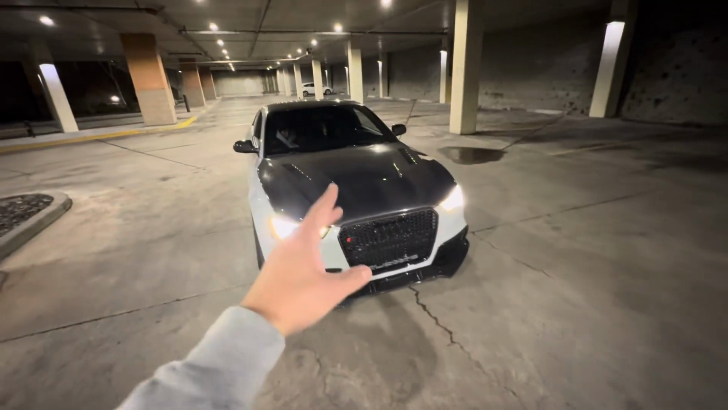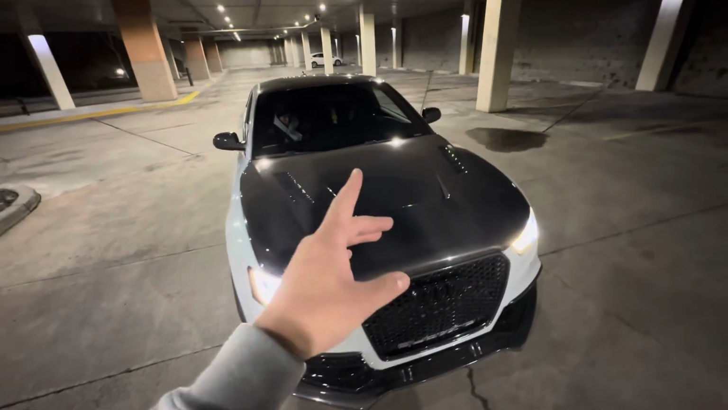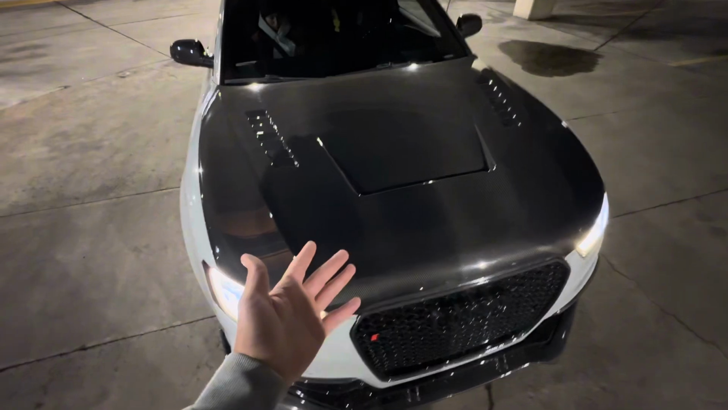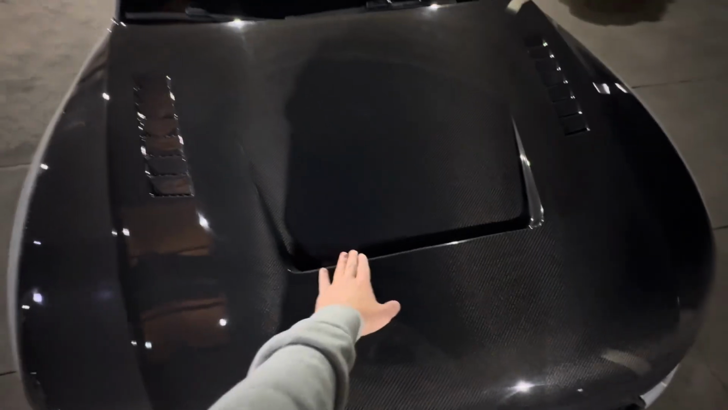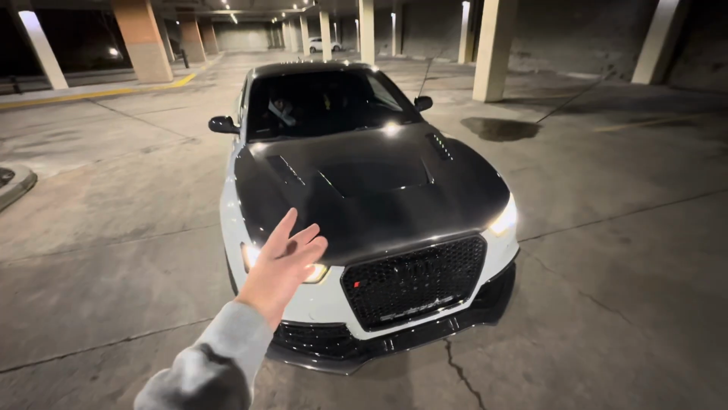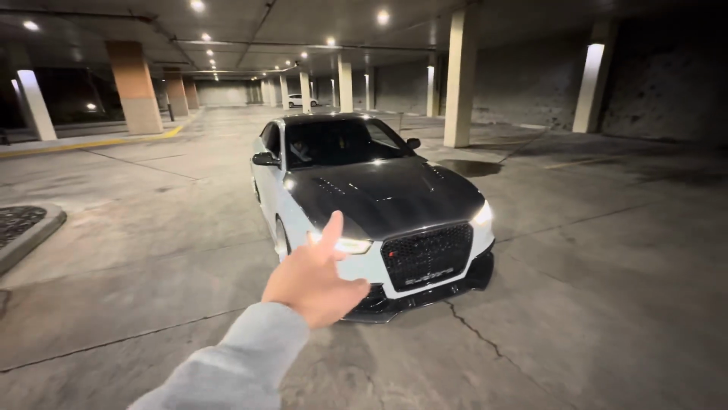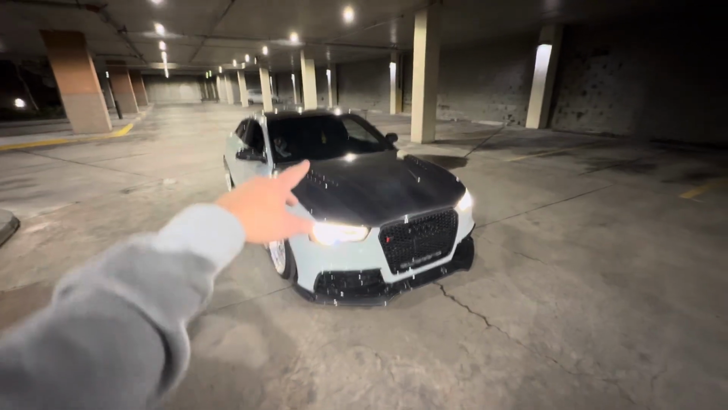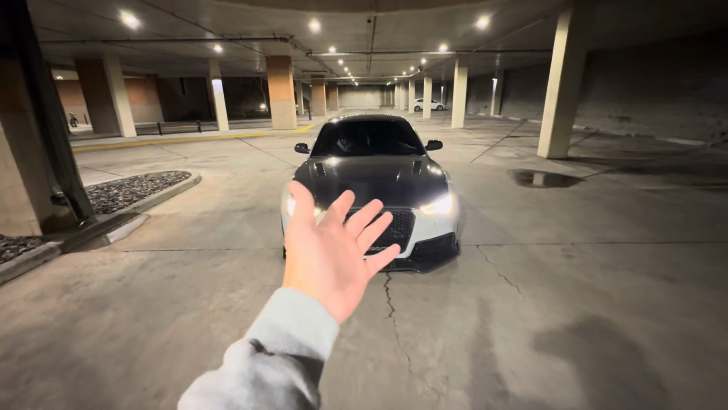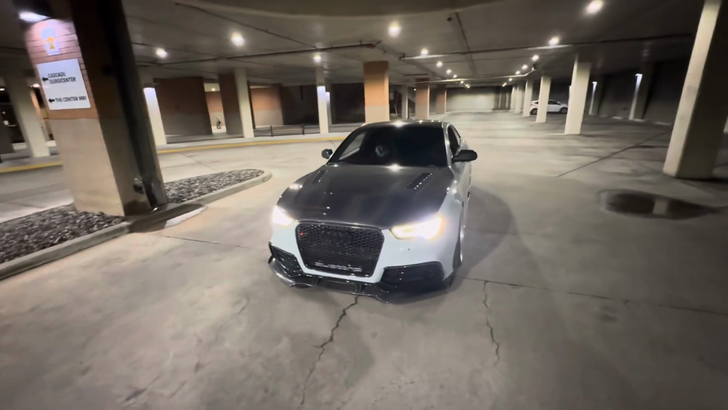Originally, I was going to buy a carbon hood from someone on Instagram, and he had the one from Rezo Sport, which is basically the same as this hood. It just has a single middle vent and doesn't have the ones on the sides, which I thought looked pretty good because it was simple and clean. But this one has grown on me with the vents on the side. I think it looks really aggressive, just the whole thing, exposed carbon. I just love how it looks.